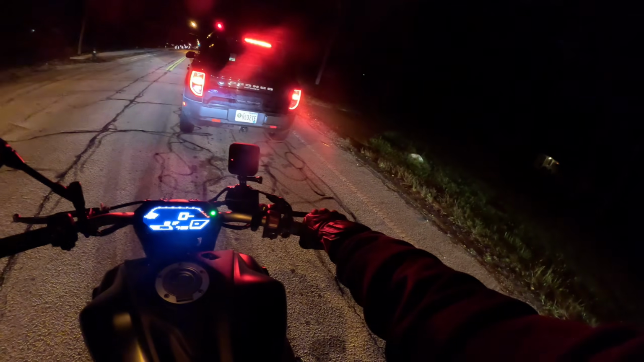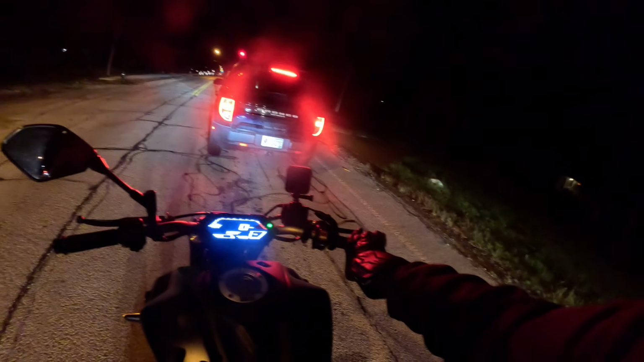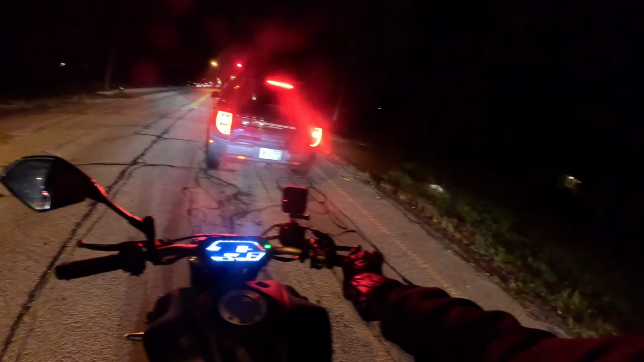Might be here a while. I mean, there's no cars in the other lane. We probably could just go around it. Wouldn't be the end of the world. Probably get some weird looks. And I didn't check to see if there's a cop behind us either, so problem solved. It turned green. We're good.